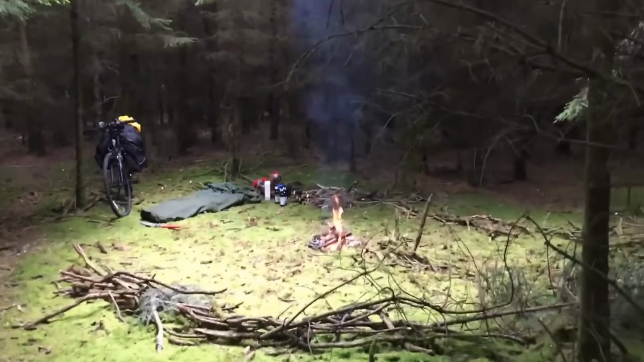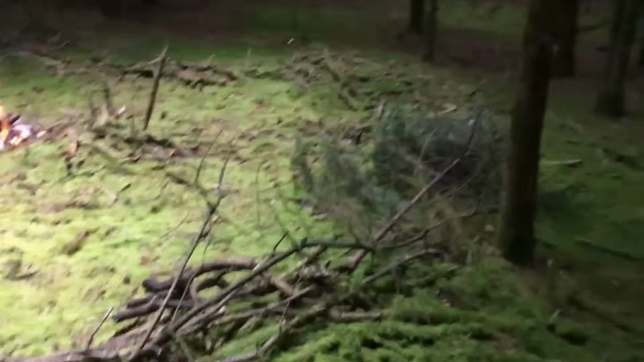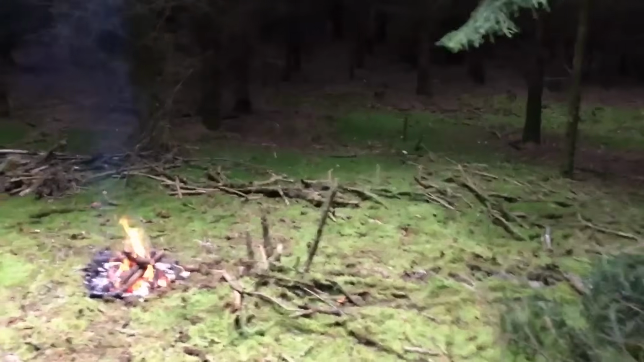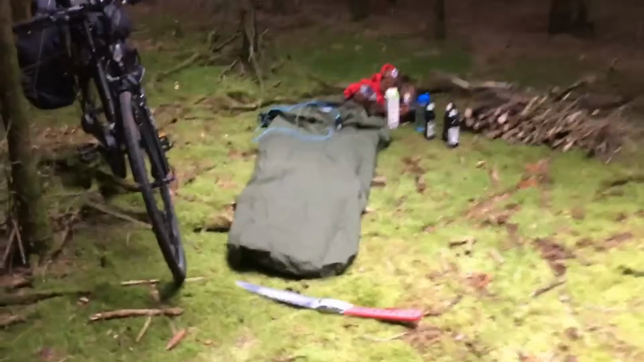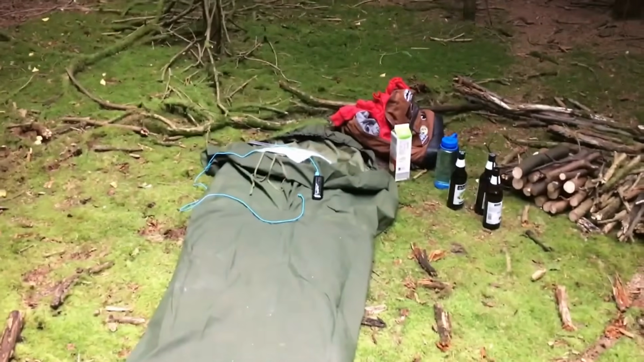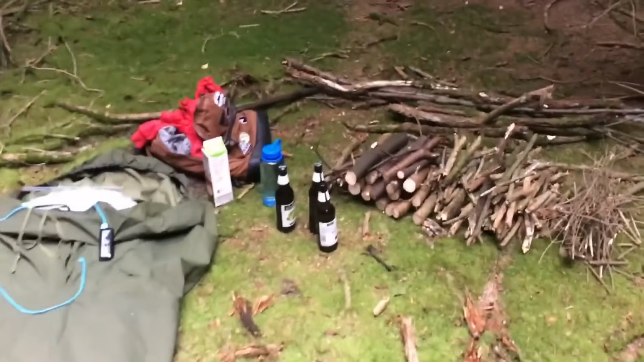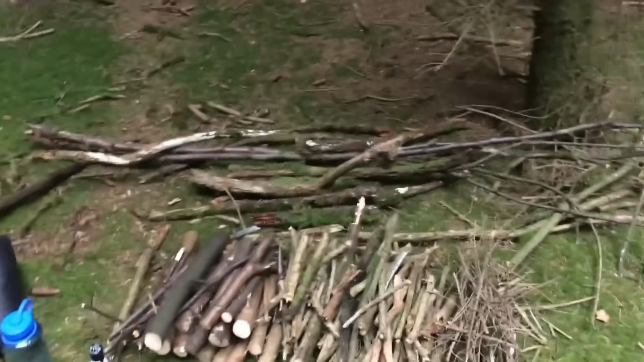Okay, so I'll just give you a quick tour of my bedroom for the night, what I've built up. I've got all these little sticks to create the perimeter. Got my fire there. My bike, obviously. So I'm going to be sleeping here next to the fire, not too close though, obviously, because I've got an inflatable mattress and I don't want that to blow up. One lesson I've always learned really helps.